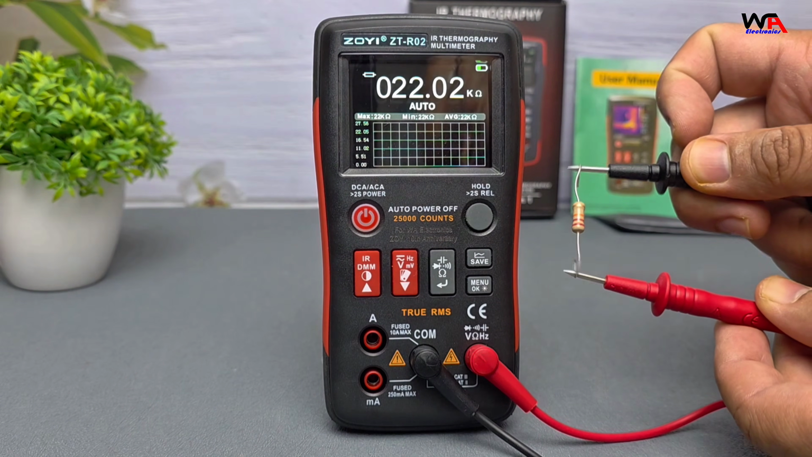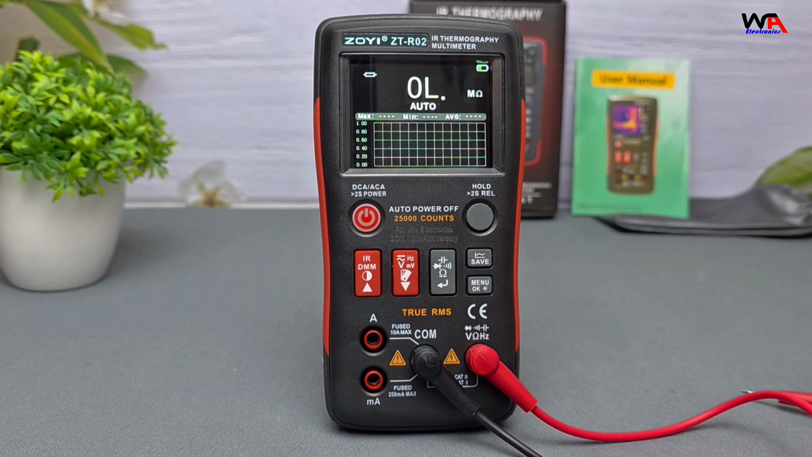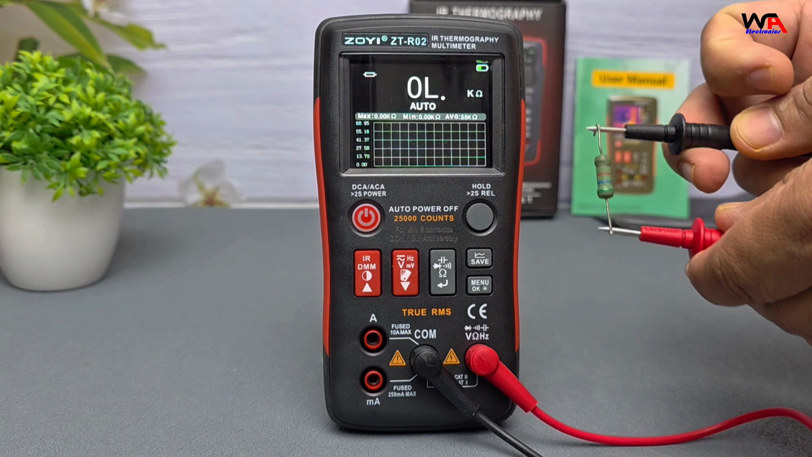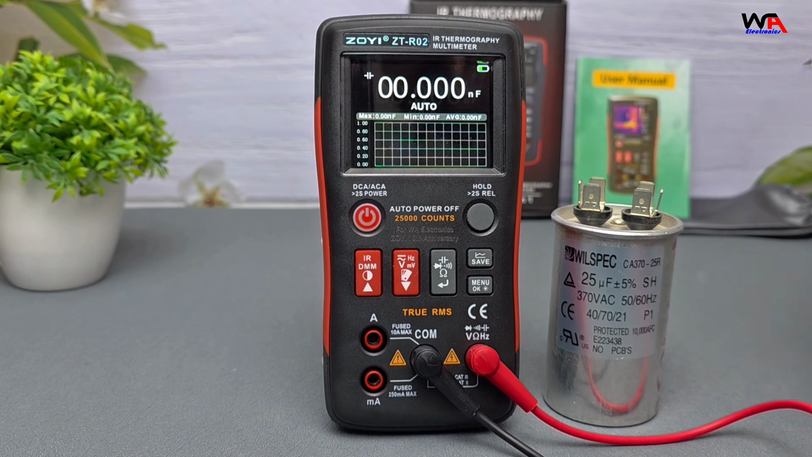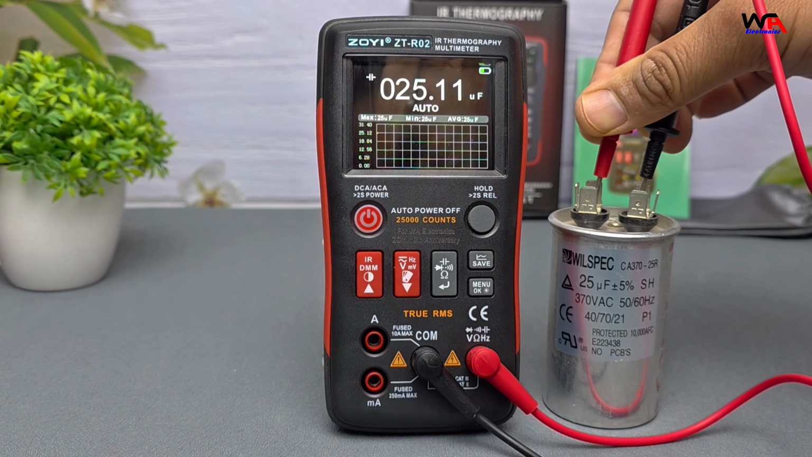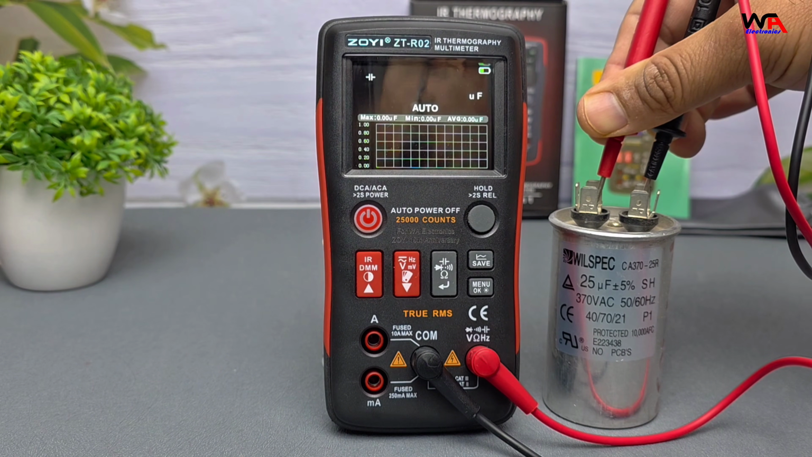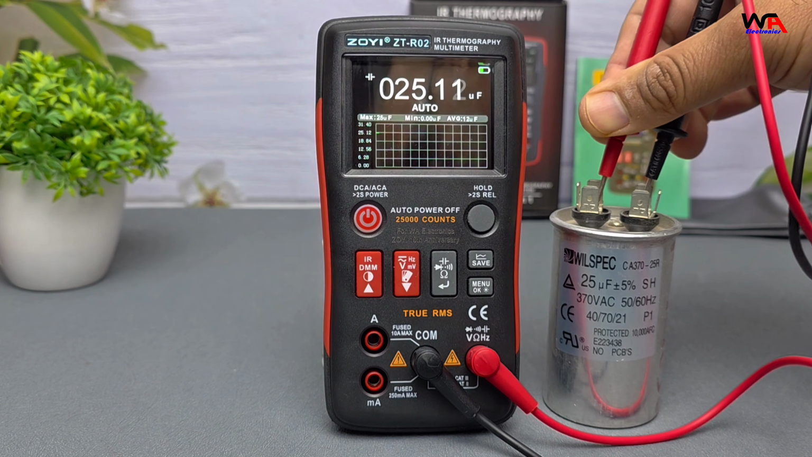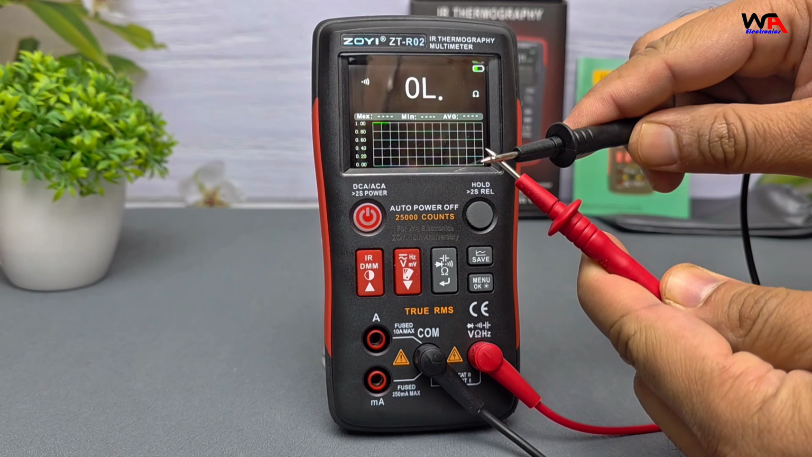Resistance test, reads resistances instantly, very responsive auto range. Capacitance test. As expected, capacitance values are accurate, useful for repairing power supplies and motors. Continuity test.